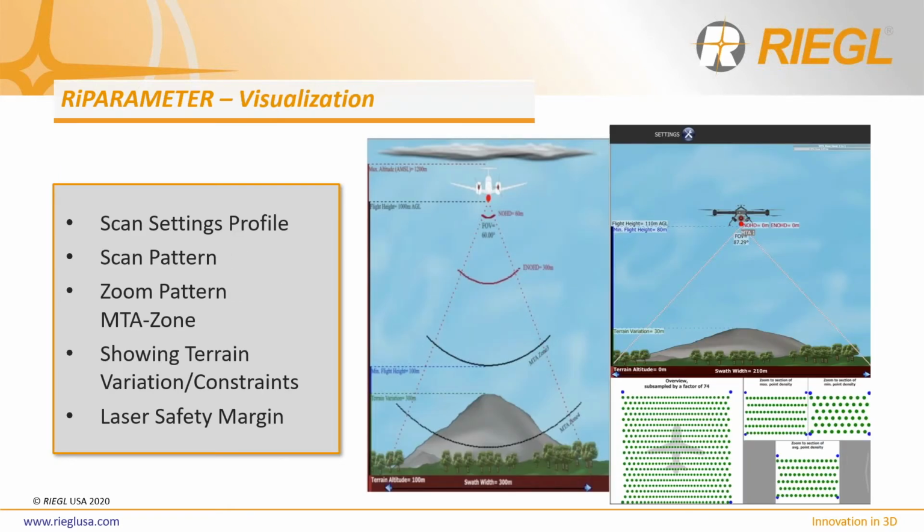Additionally, RiPARAMETER has a useful visualization area which allows users to identify expected flight swath widths and potential MTA zones. This is very valuable information for wide area mapping applications such as forestry, which we will discuss later. Also important, RiPARAMETER allows users to visualize point spacing of the laser pulses, which helps users avoid under or oversampling of your laser pulses on typically hard to capture features. Oversampling will create noise in your data, while undersampling, or having your laser pulses spaced too far apart, may limit the amount of returns from objects such as power lines.